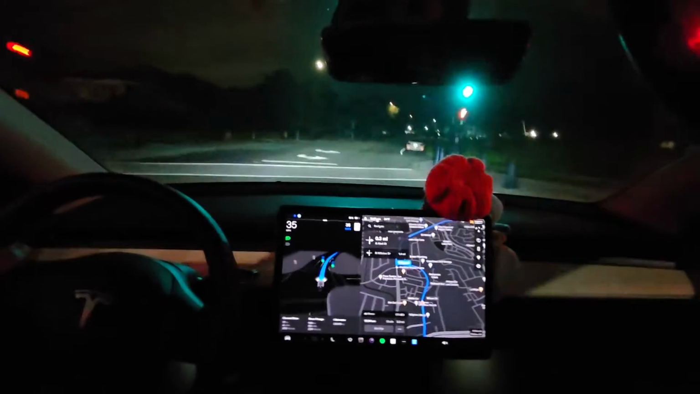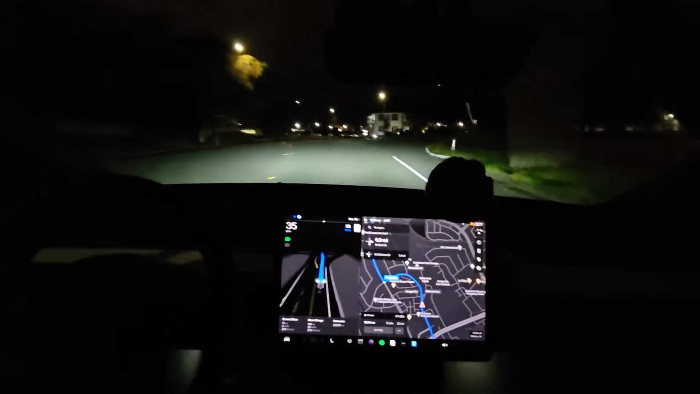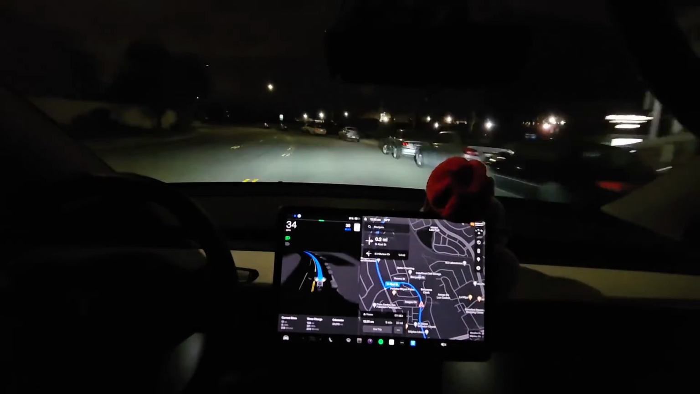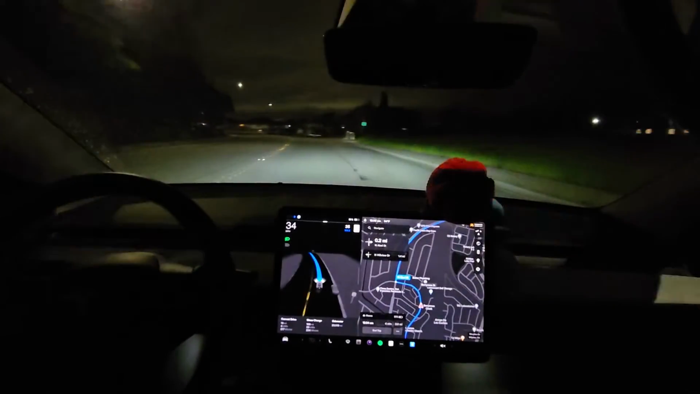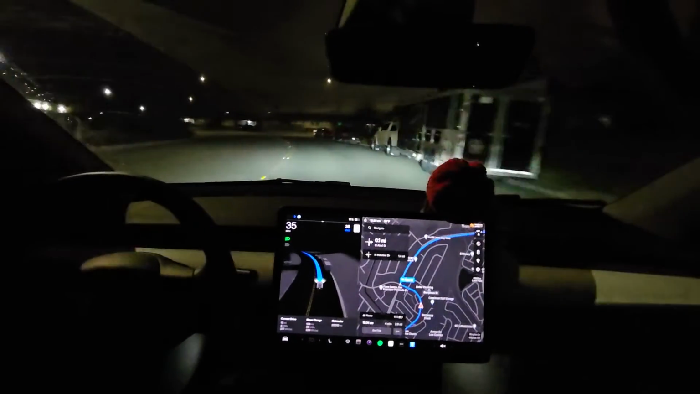But yeah, so it detects how fast you're slowing down, and if you touch the actual brake pedal, it counts against your score, because basically it means you didn't anticipate the situation well enough that you had to press the brake pedal. So if the car can't do that, then I can't trust it. I can't trust the full self-driving.